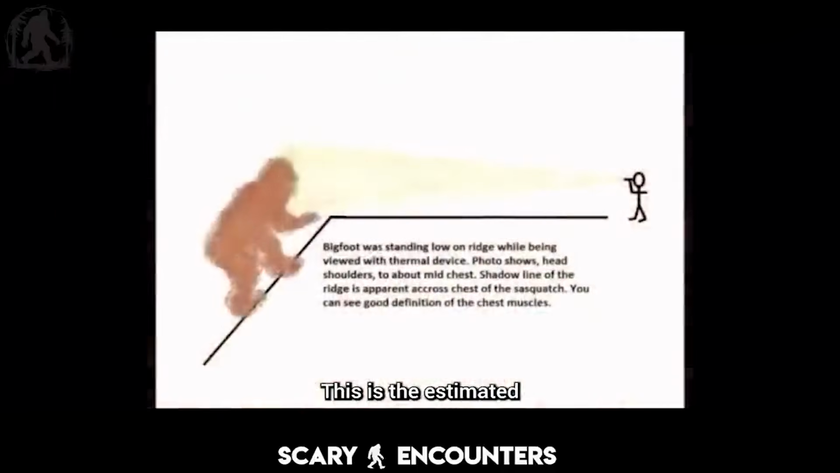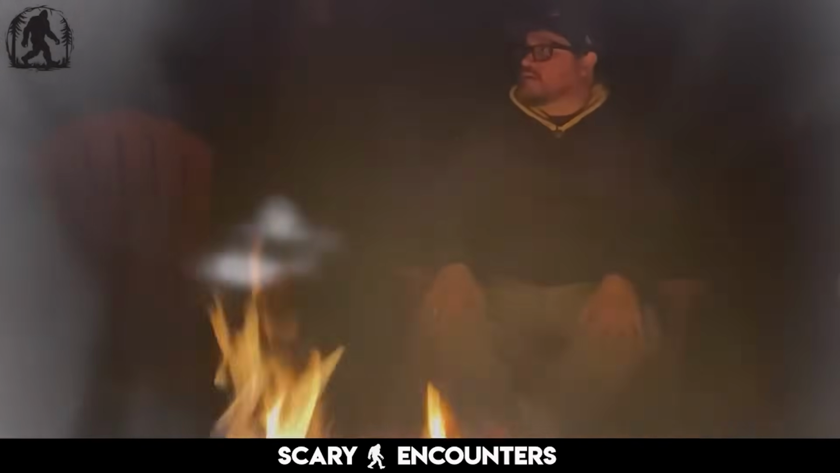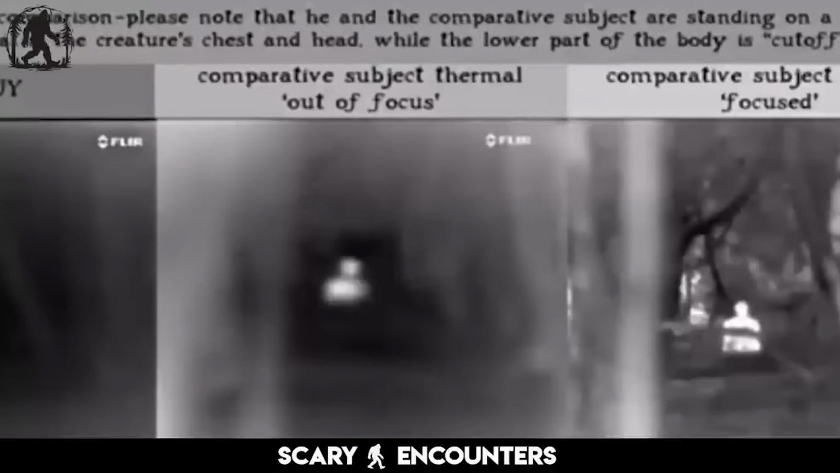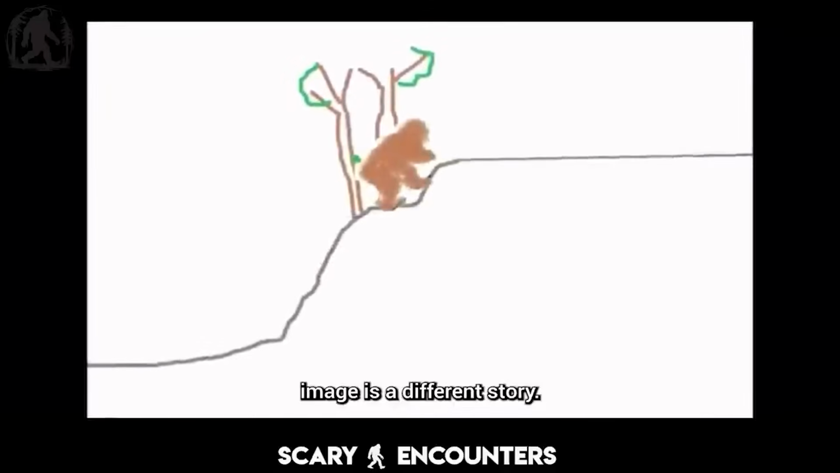This is the estimated angle of the cow trail, showing a Bigfoot in the location where the tracks were found and cast. One of the most common criticisms of the footage is that the figure doesn't move. However, Bigfoot researcher Tony stabilizes the footage to show otherwise. When slowed down and analyzed, subtle swaying movements become apparent: shifts in weight, slight rocking motions, and even what appears to be controlled breathing. But the location of the thermal image is a different story.